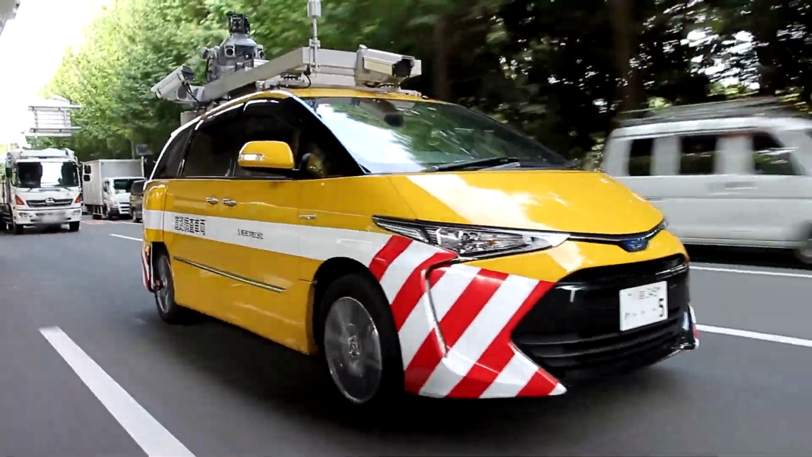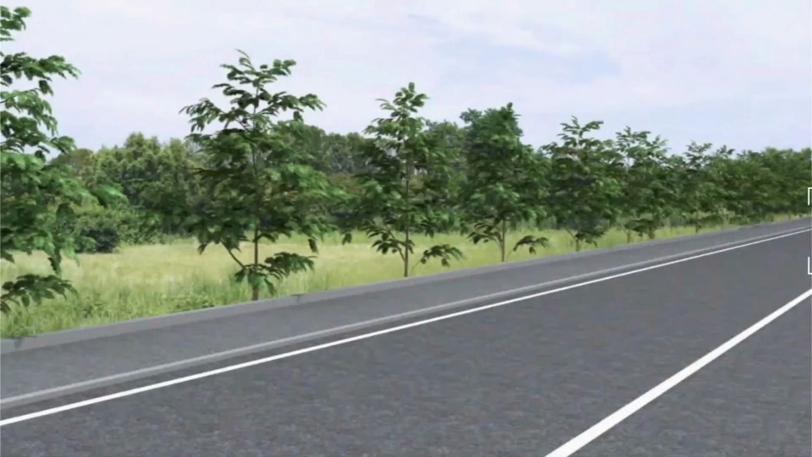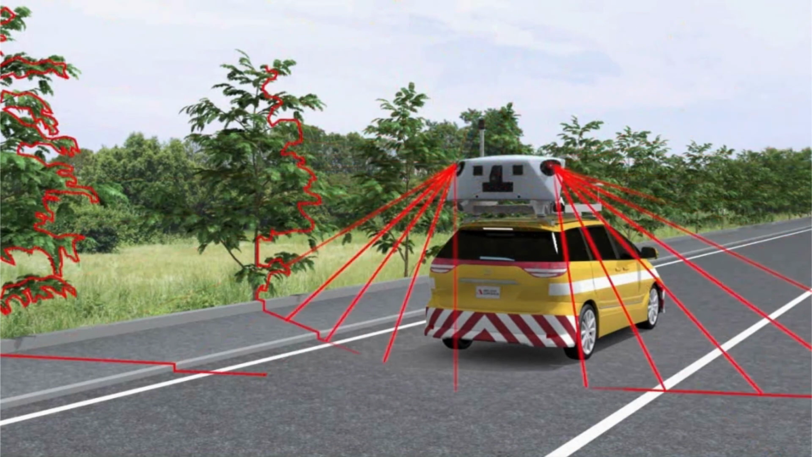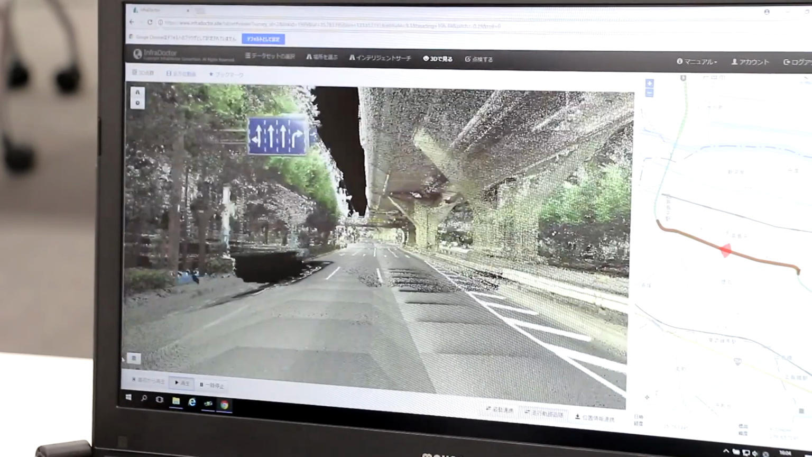The data is collected by an original mobile mapping system developed by our company. Emitting up to 2 million laser pulses per second allows the simultaneous obtaining of point cloud data and omnidirectional video, boasting performance that is one of the best in the world.